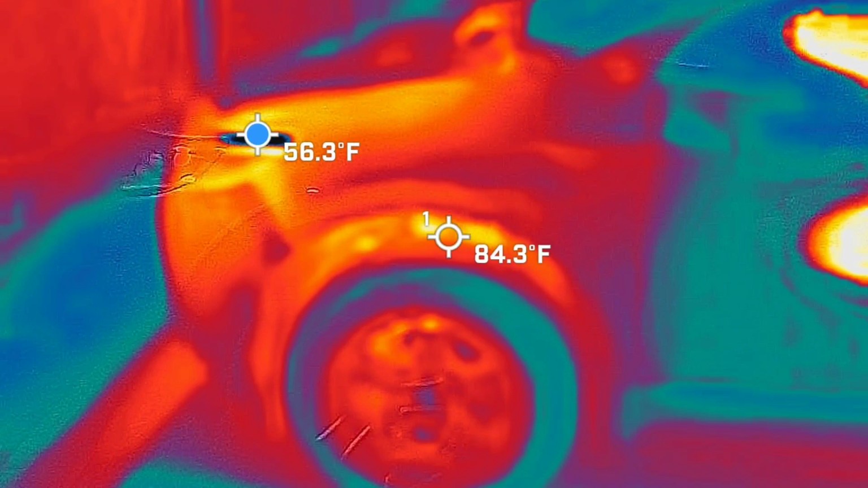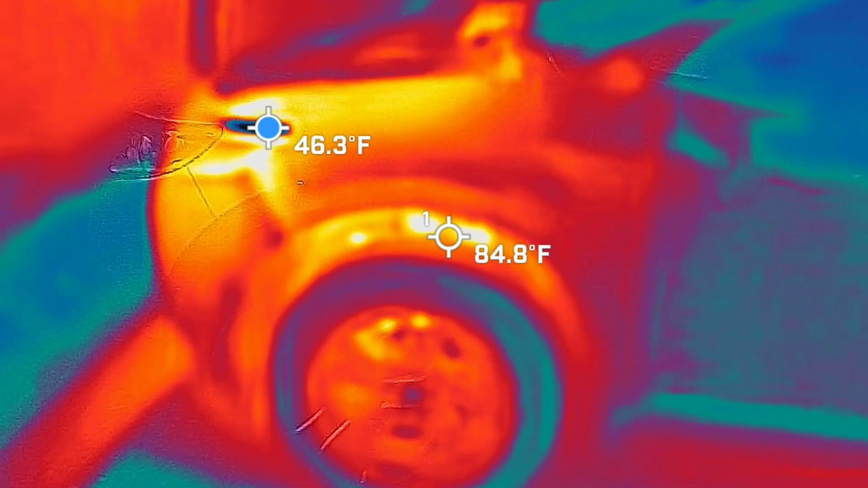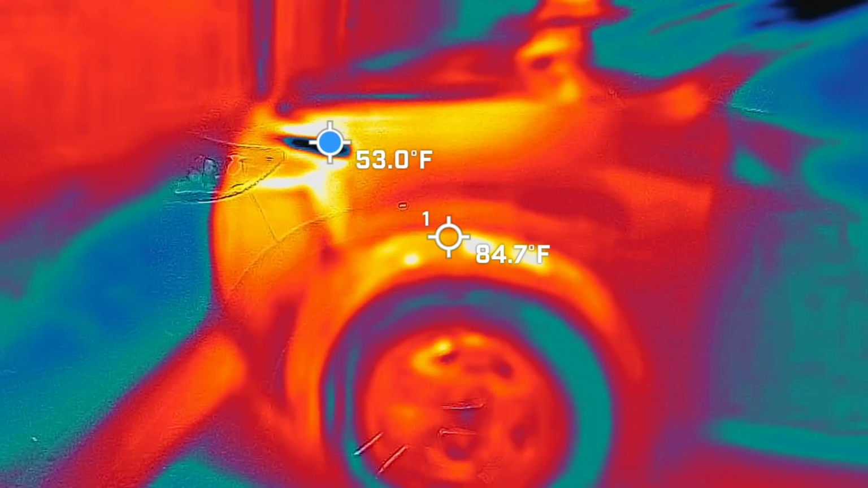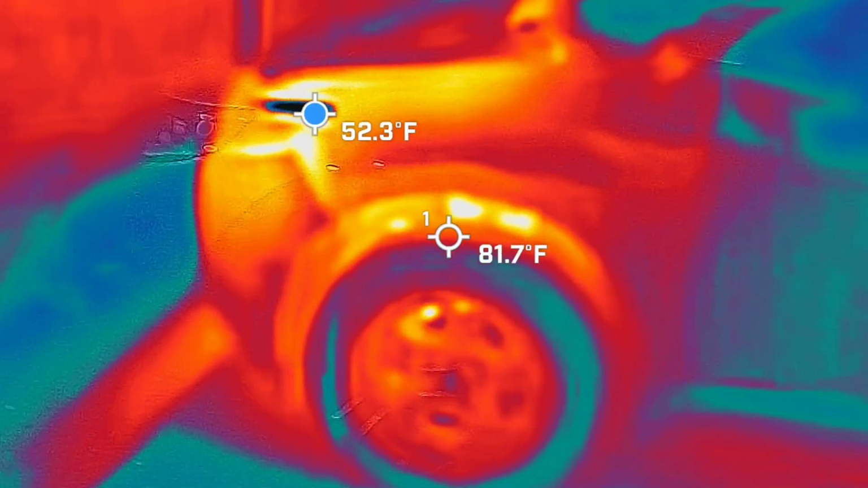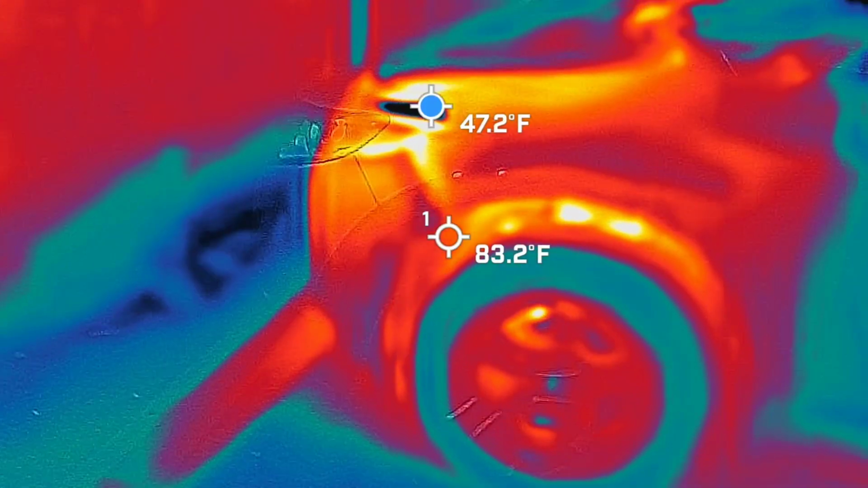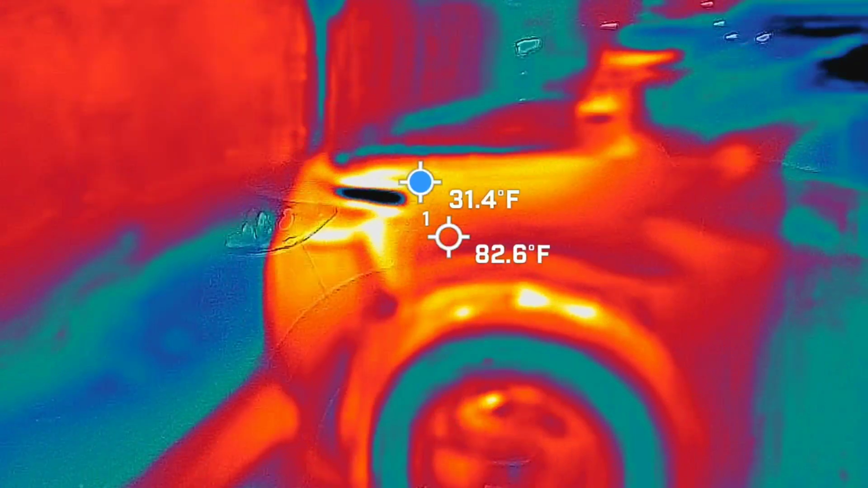This spot up here by the chrome was getting down. It got as low as 21 degrees. Over here it's 83. 21 Fahrenheit? Yeah, it's all in Fahrenheit. I mean, that's 12 degrees below freezing. Think about that. There's nothing here could conceivably be 12 degrees below freezing. So now I gotta dive into why chrome would be so damn cold.